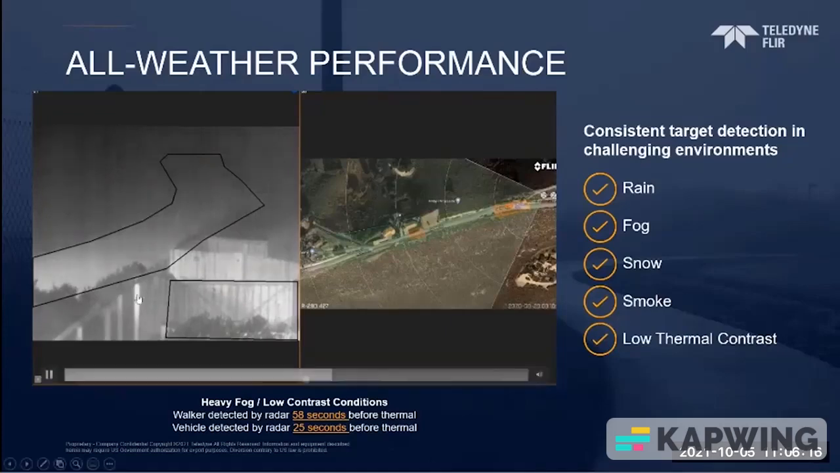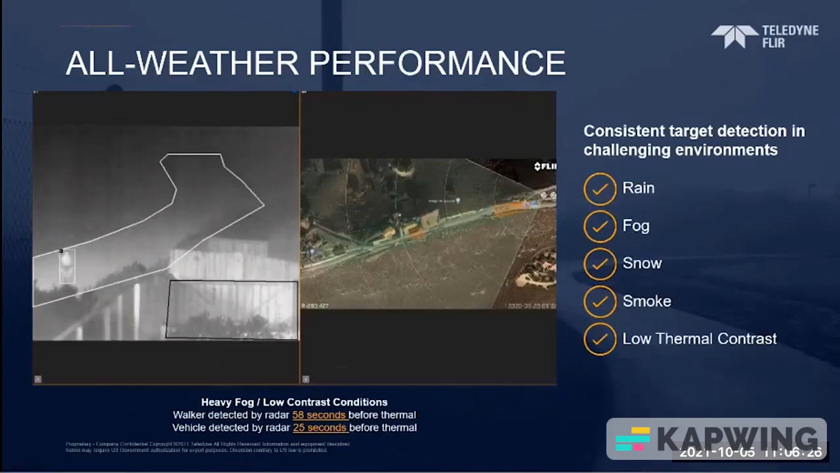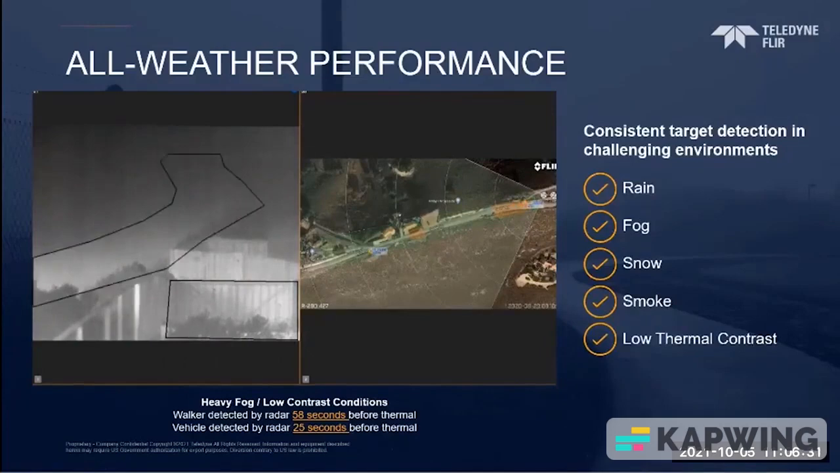Now I'm going to come back on the air and just mention that you can barely make out the individual coming into the field of view. And right about in just a couple of seconds, we're going to get that detection. Now, everybody's probably sitting there going, wow, that was a lot of dead air. Can you imagine if you were sitting behind a console and you didn't have that radar to detect that individual that far in advance? It's a lot of downtime.